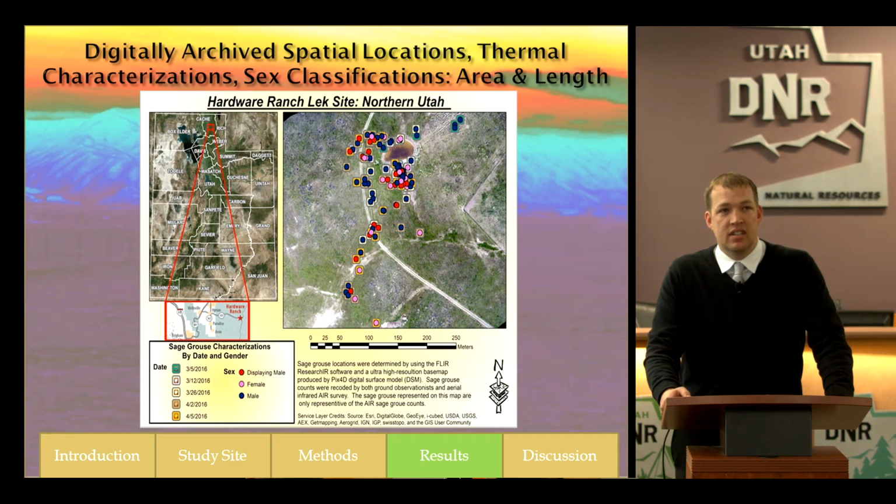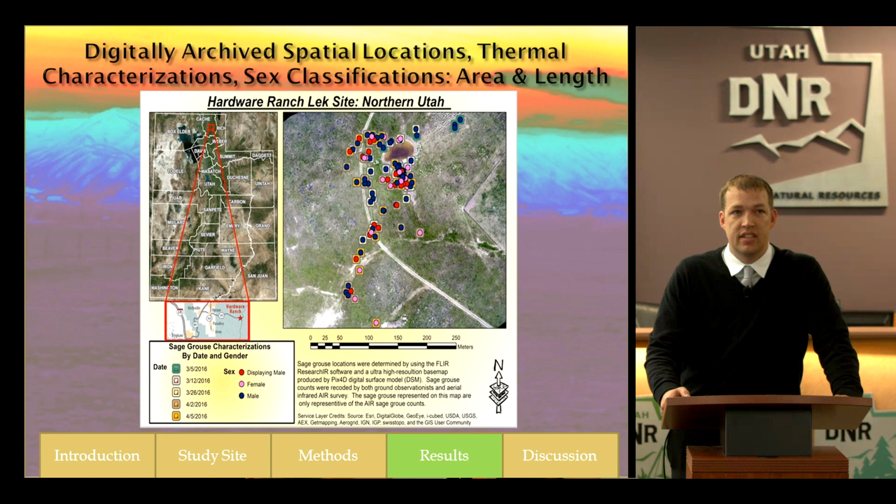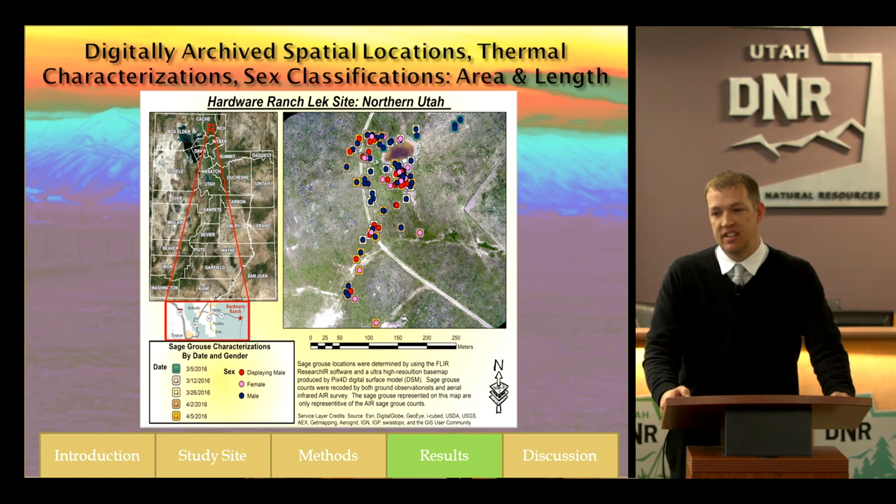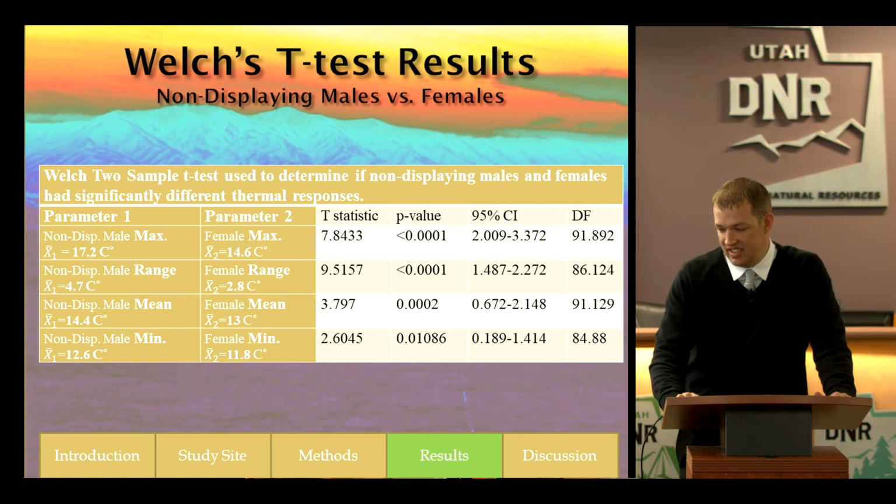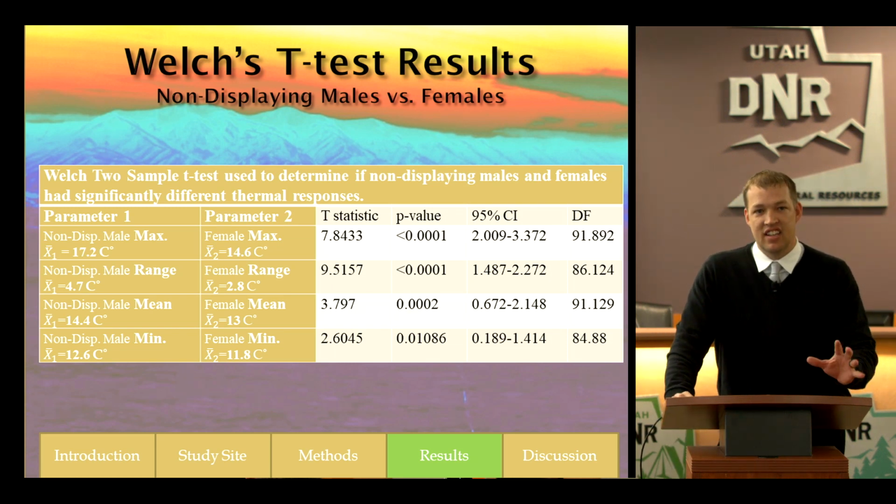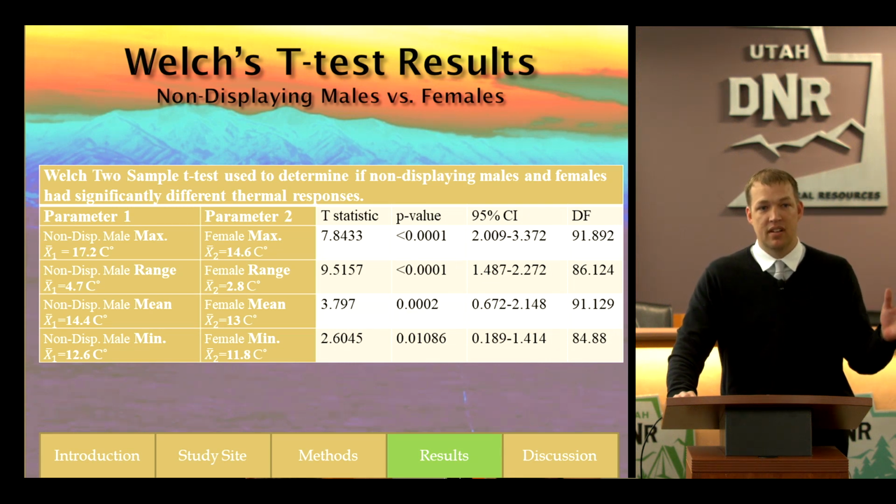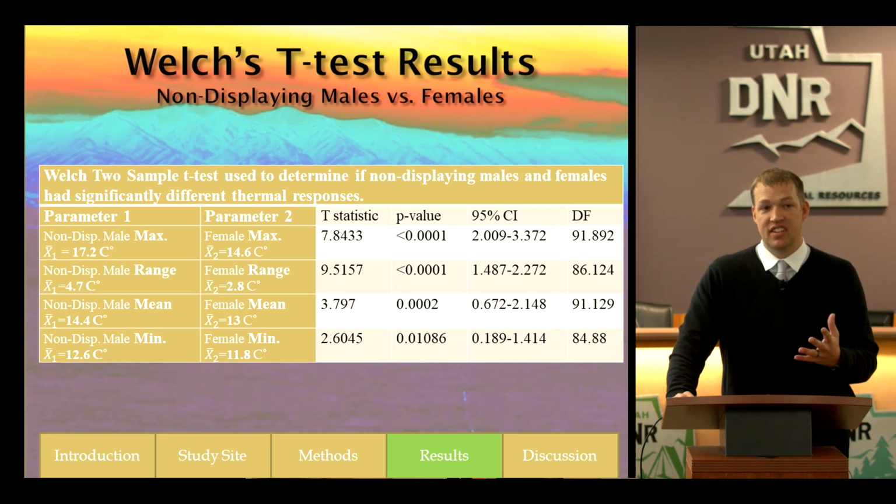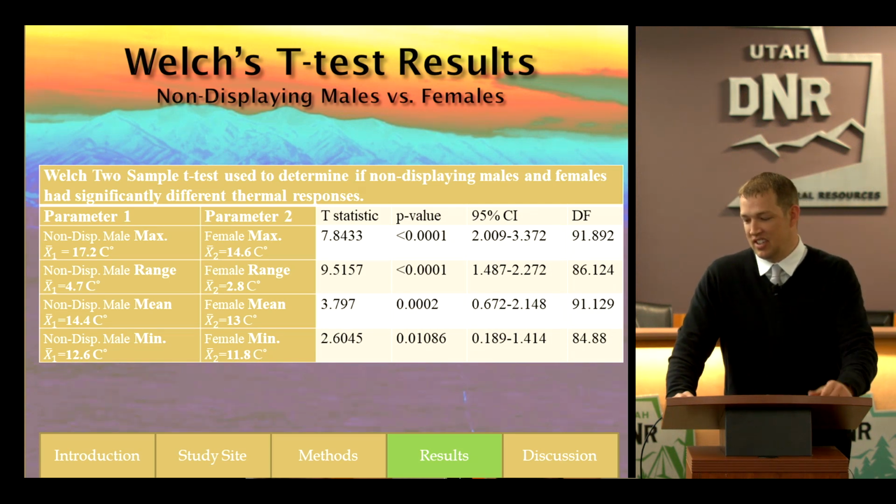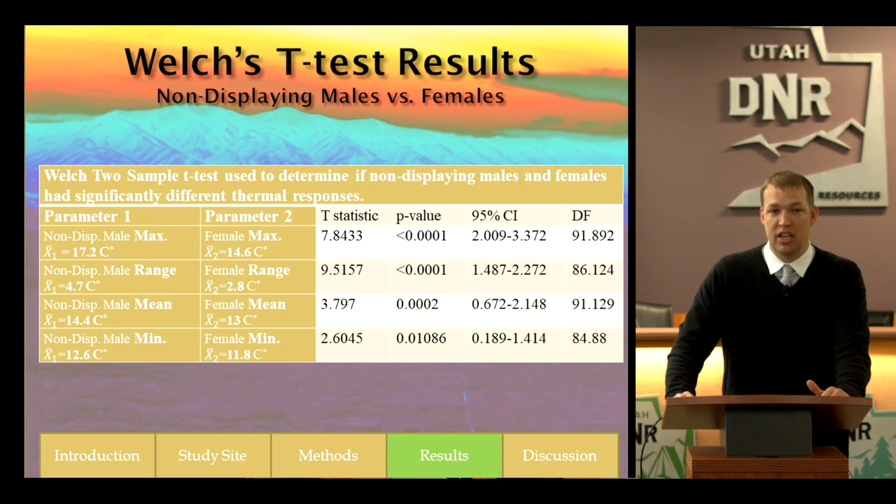So in my thesis, we were able to digitally archive these spatial locations and give these thermal characterizations and sex classifications to these sage-grouse using the area and length, but using that t-test, I needed to determine if they were statistically significant. Just to give you an idea, I took out the displaying males. I tested them using R, and they were statistically significant. However, it was just an ugly table, so I decided just to show you these non-displaying males